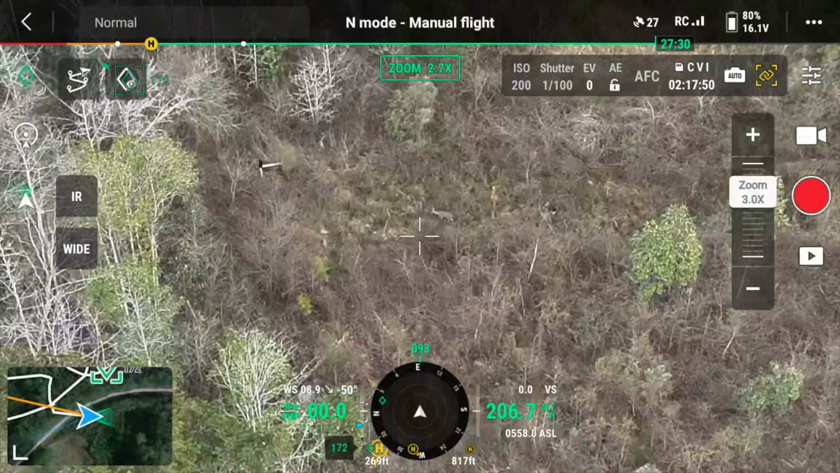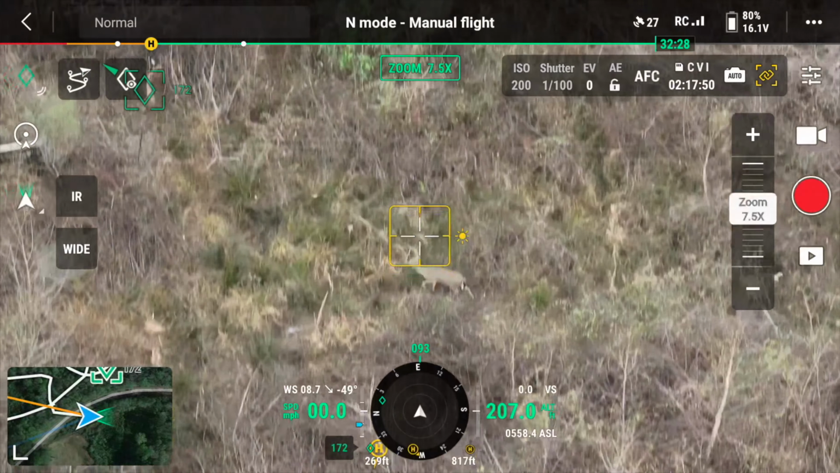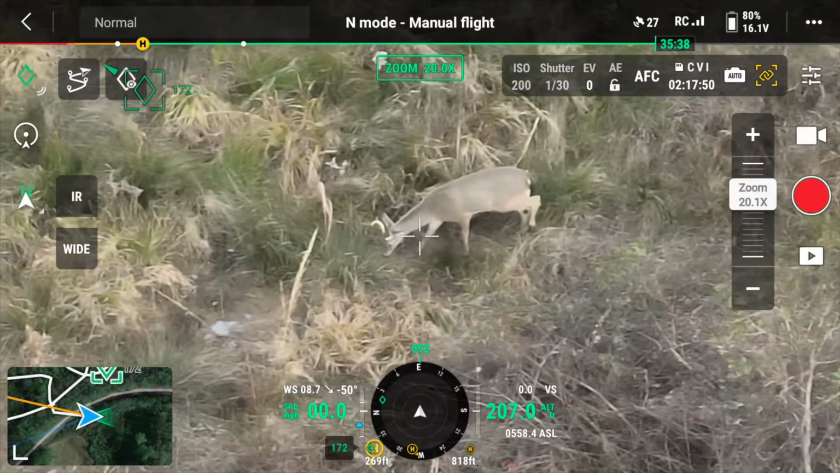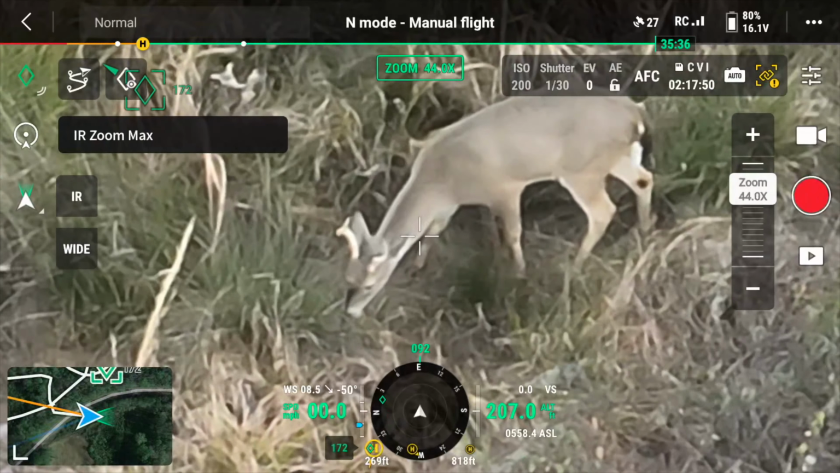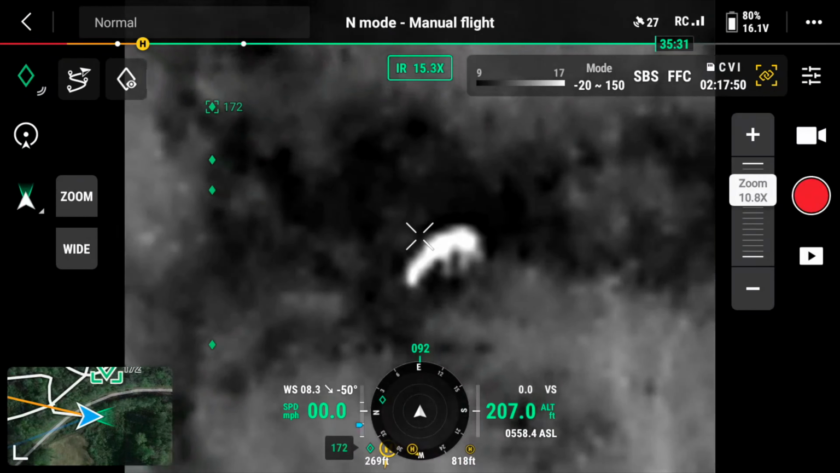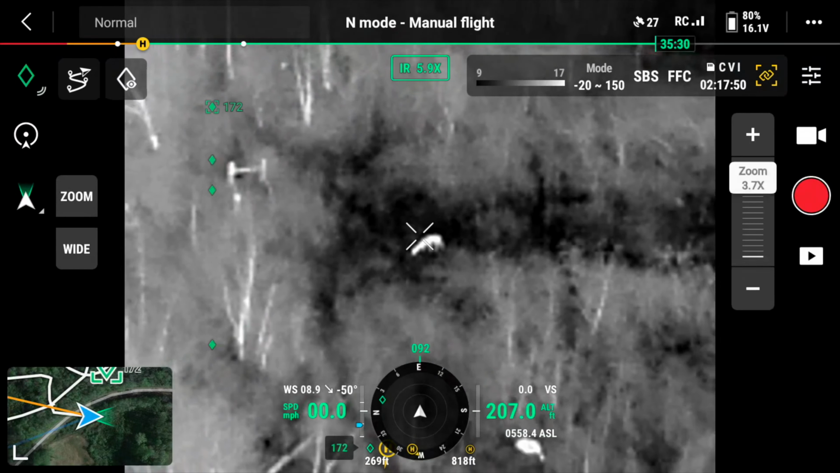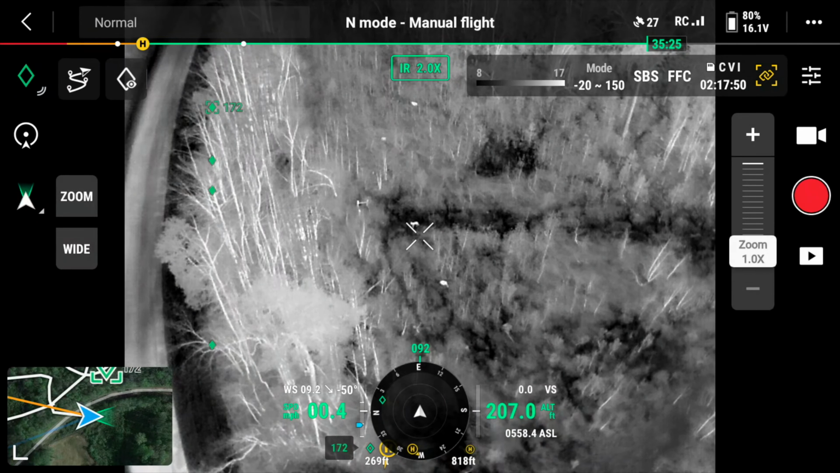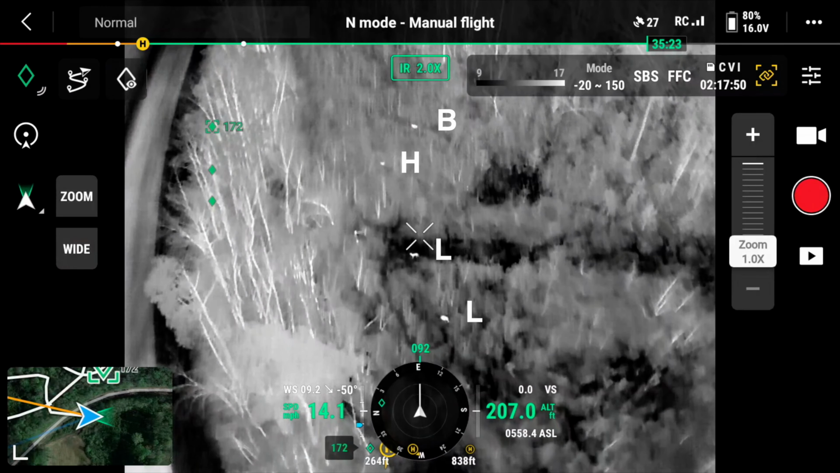Now we have an interesting scene. We have a little buck coming up. He's smelling something really good. And what he's going to find is a hot doe. And then he's also going to find a big old buck. And that big old buck ain't going to like him around, not at all.